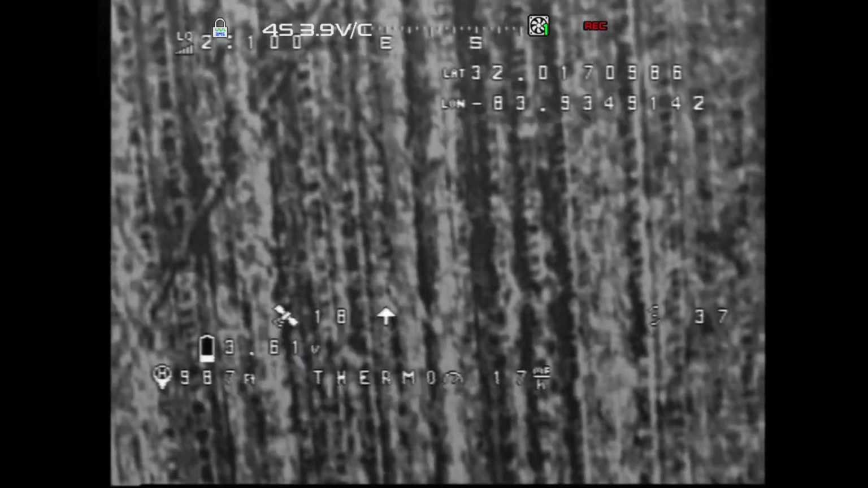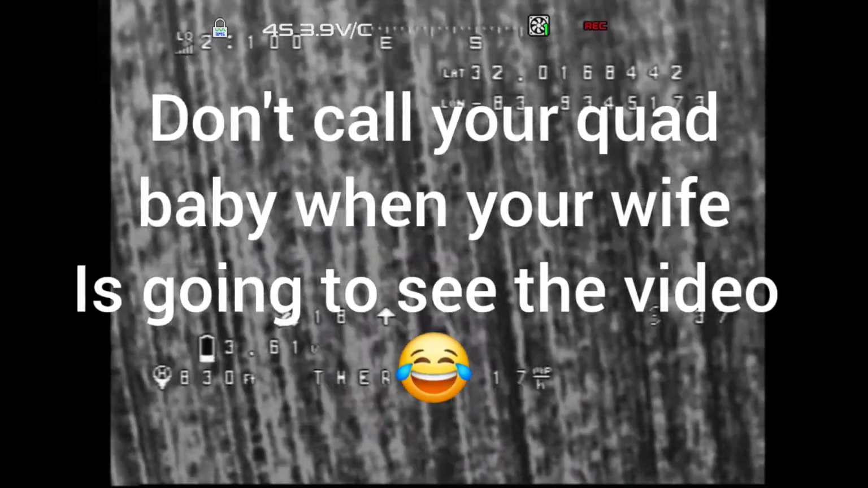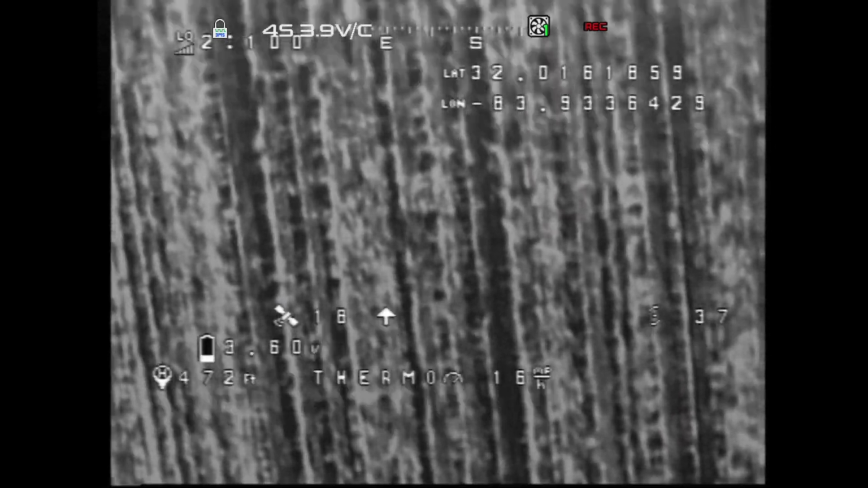We are set up, baby. Where's you at? I don't think I had hardly any breakup where I was, but that's farther than I ever flown. I'm not a long distance flight person, but since Betaflight's coming out with all this, and I want this thermal drone for deer tracking, been working on it.